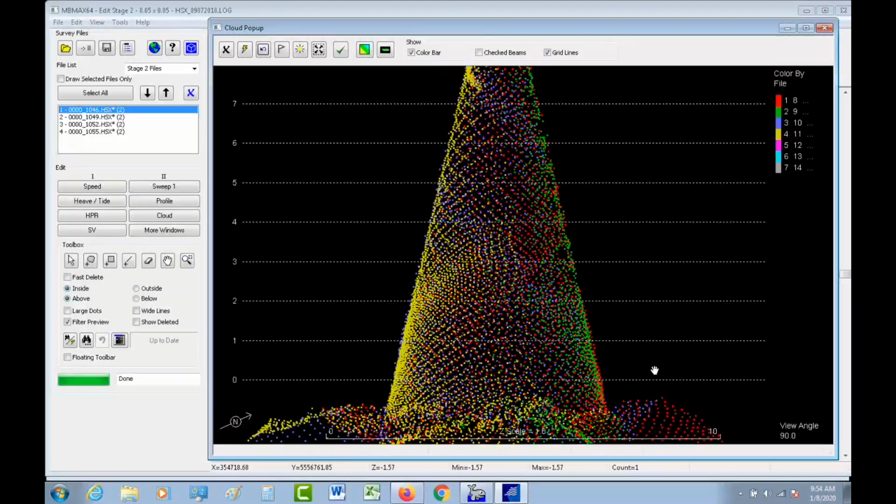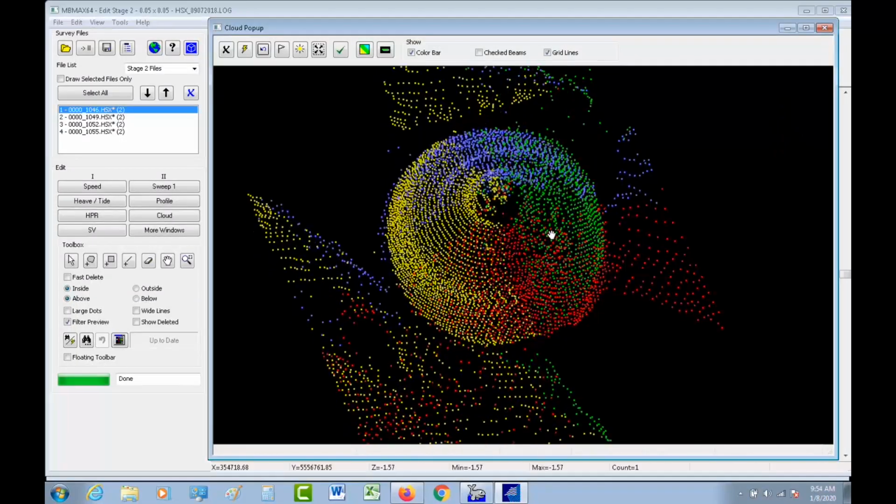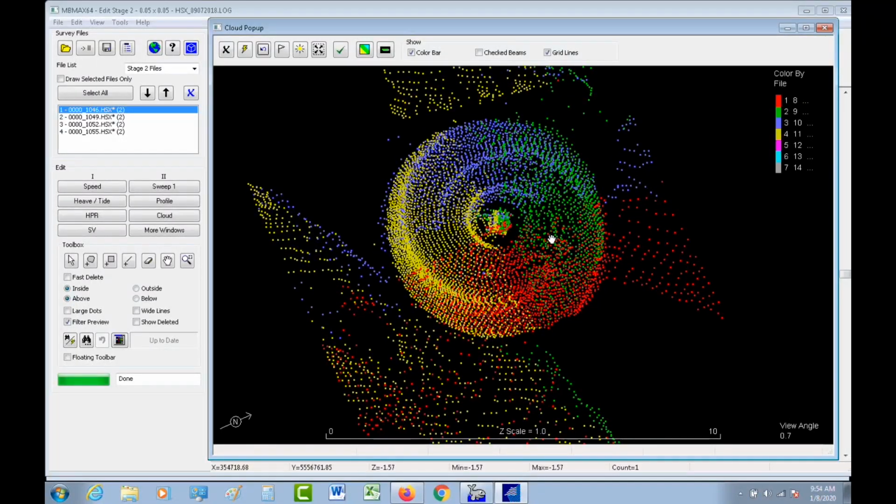I would probably try to fine tune it by a couple more hundredths on all the degrees for the yaw, pitch, and roll. And once I get that in a good, happy spot, then I'm pretty much thinking I'm done for the patch test. I'm going to record these values, update my hardware setup with these values, and now I'm ready to go survey.